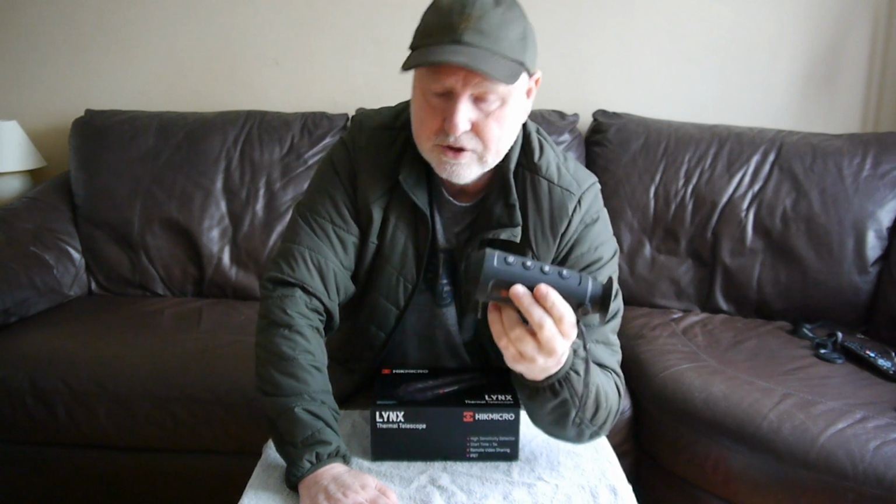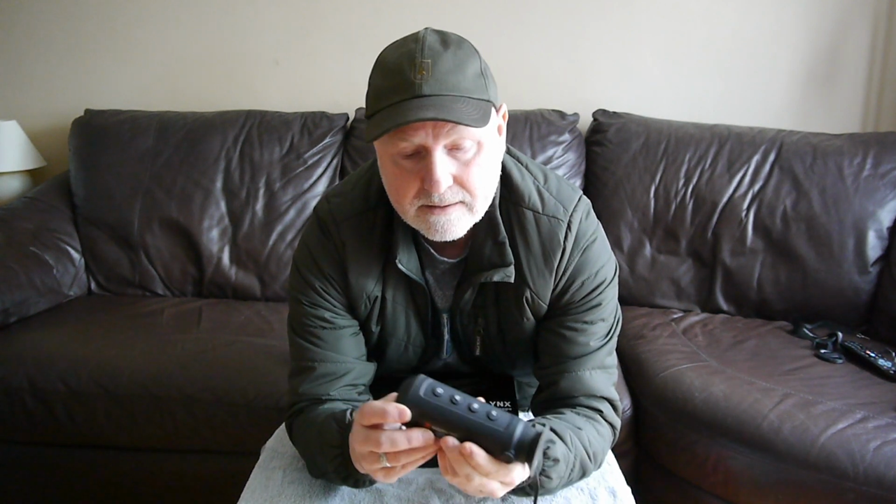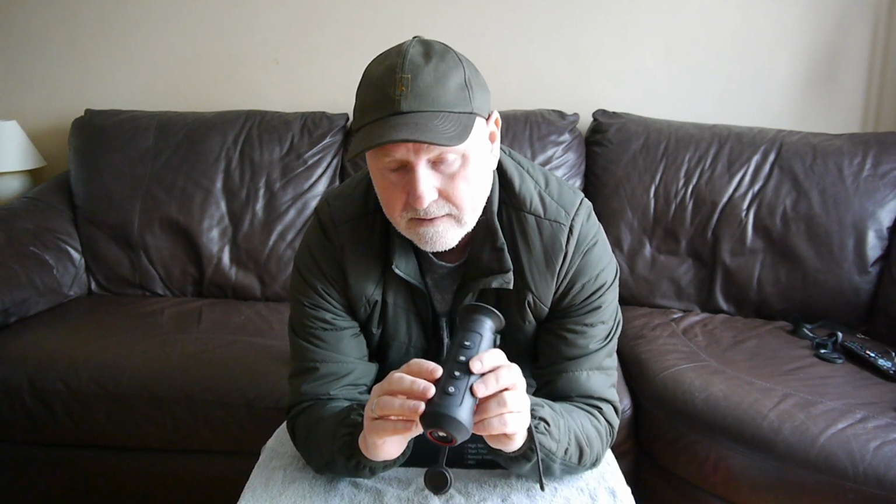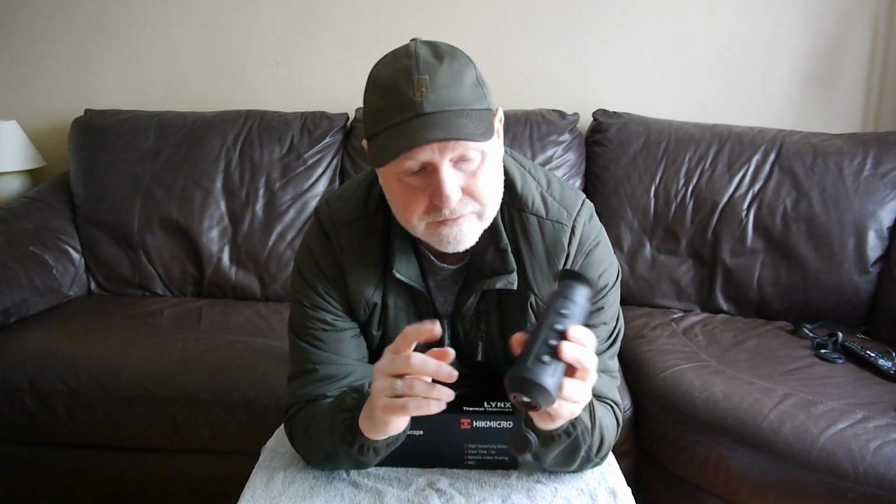There's too many things on the menu to mention, more things than you're probably going to want to use, but the most important ones are the screen brightness that you can adjust, the contrast brightness that you can adjust, and scene modes that you can check. Obviously you can turn the wireless feature on and off, so you can connect this to your smartphone and so on.